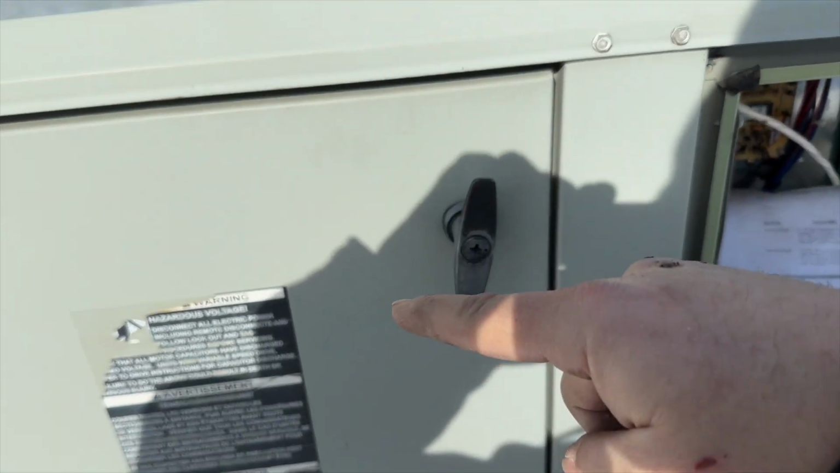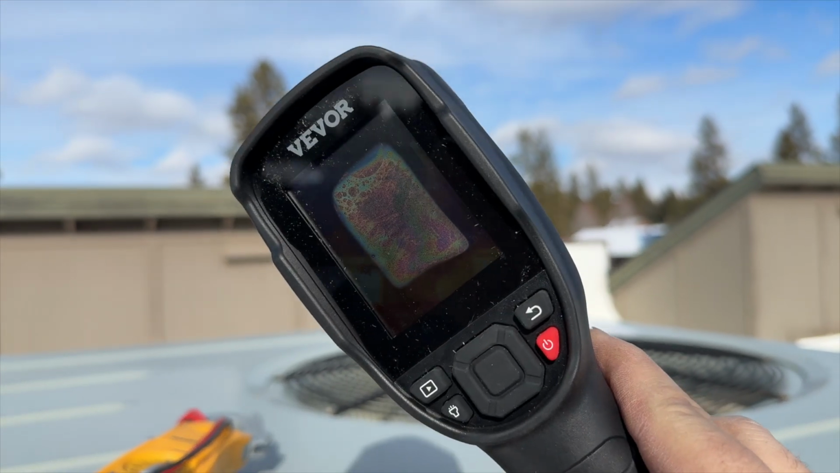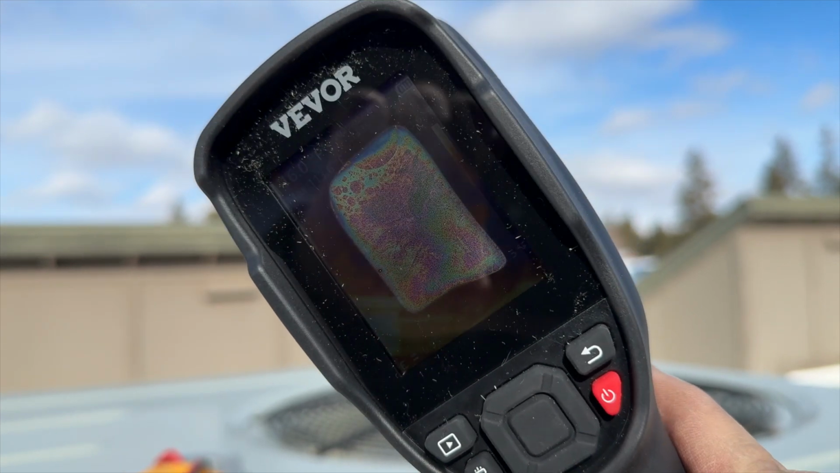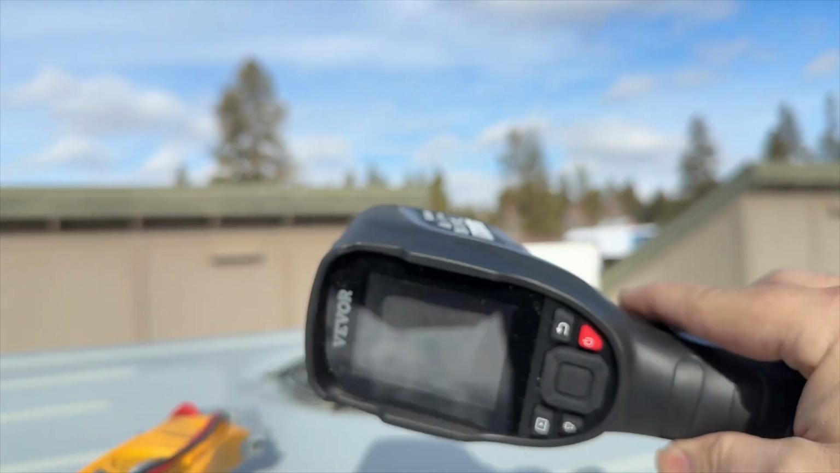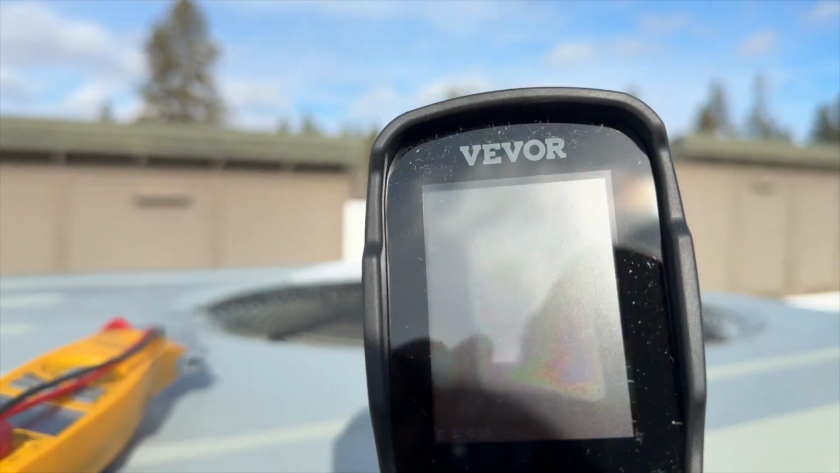All right, so I was checking the motor right here, and I set this down for a minute. I don't know if that shows up on camera, but it's fogged up on the inside. That's not good. Not good at all. Well, hopefully that dries out so we can use it, because I cannot see the screen at all. Yeah, and it's on right now. I don't know if you can see.